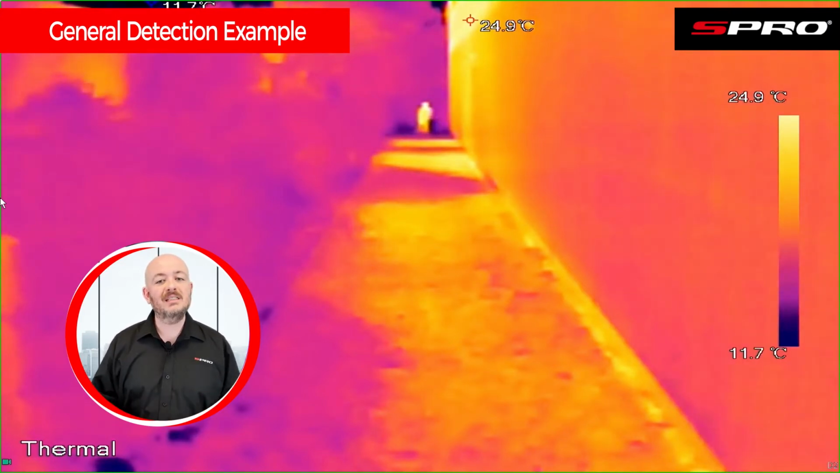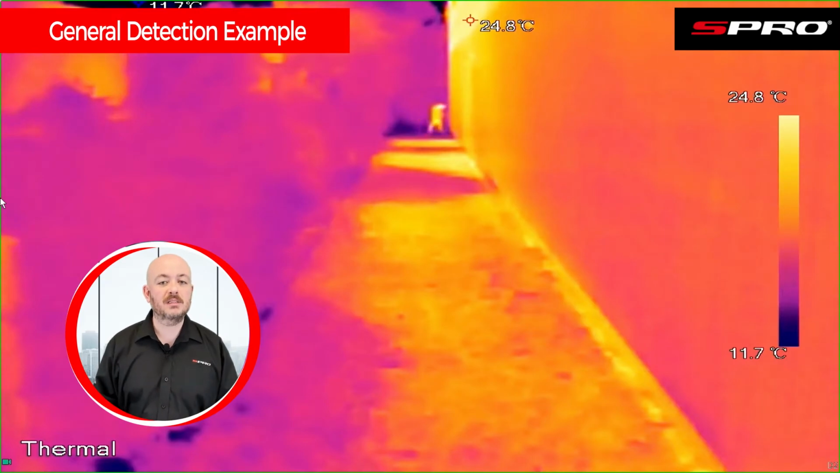The target is easily visible due to the target's body heat being detected. It has now been made abundantly clear that there is someone walking past, compared with how the standard camera coped with the scene. Now, as promised, let's also take a look at the thermal camera's long distance alarm capabilities.